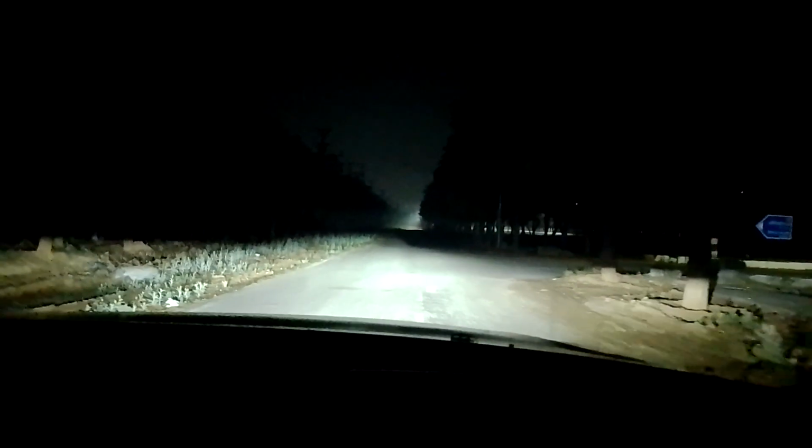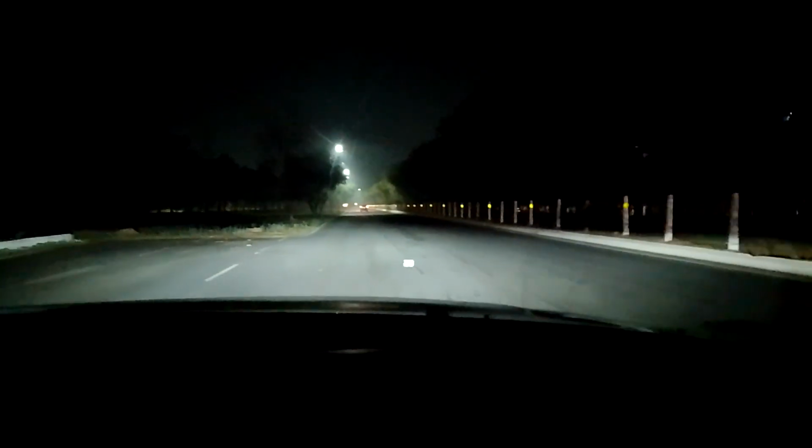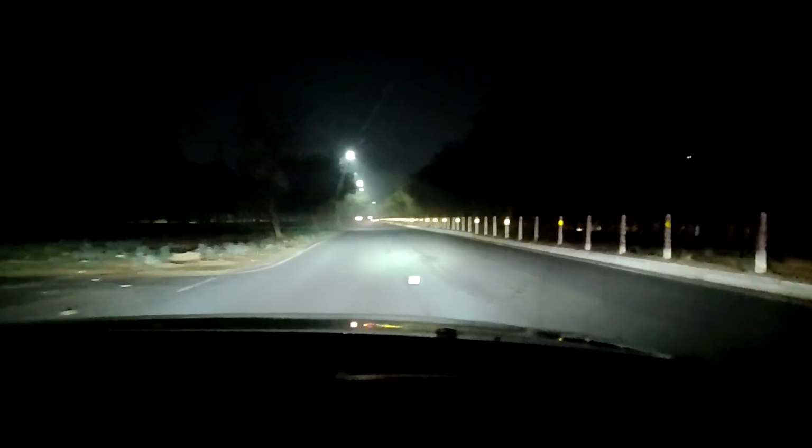Okay, so that's the low beam. And now I'll turn right. High beam.